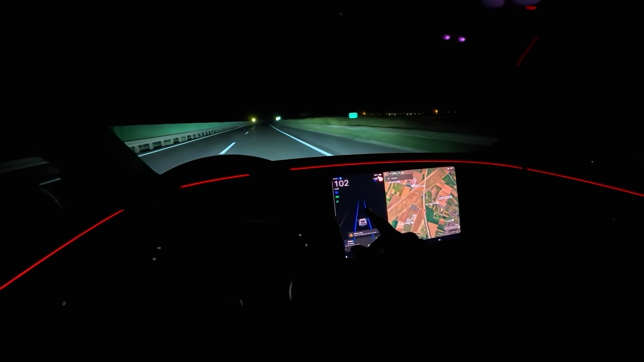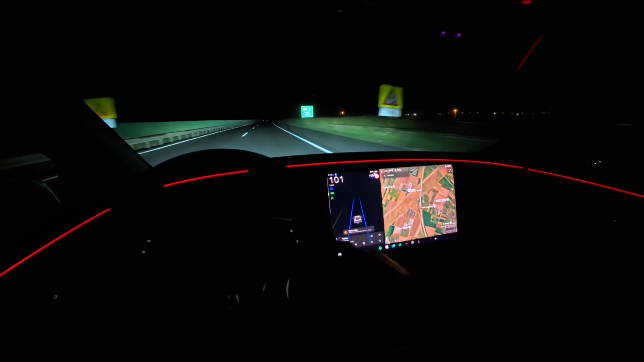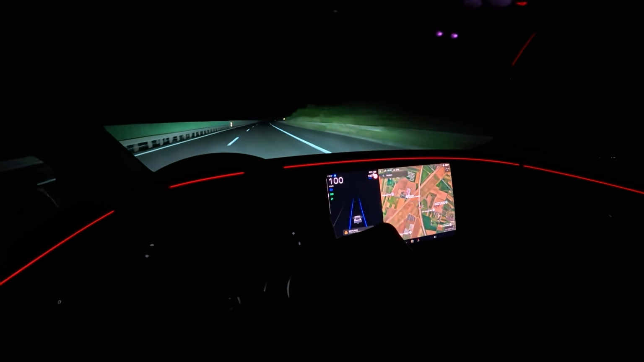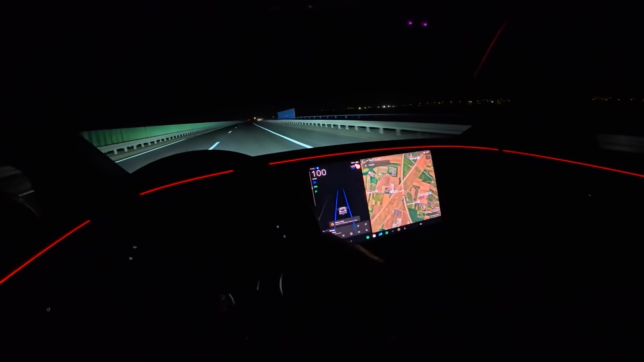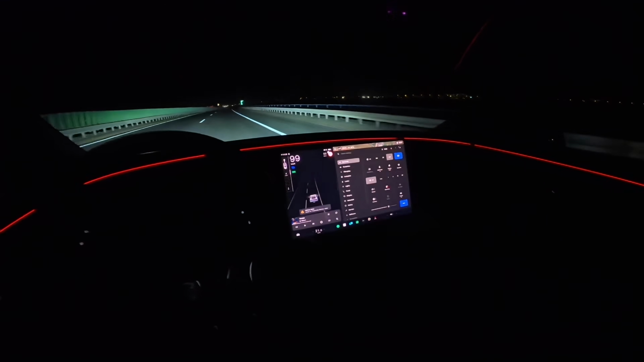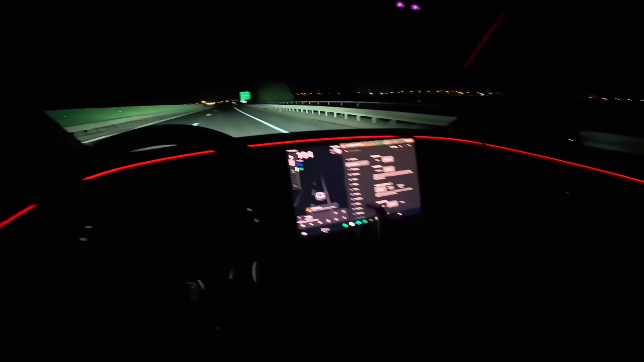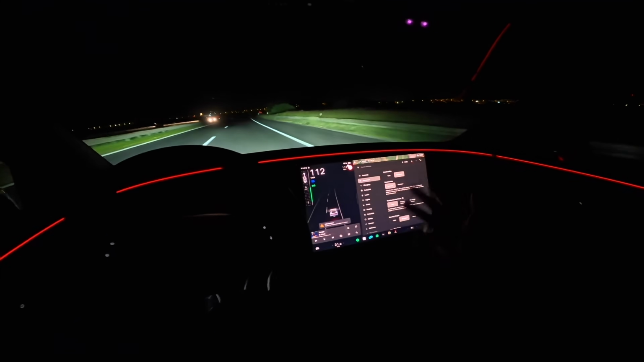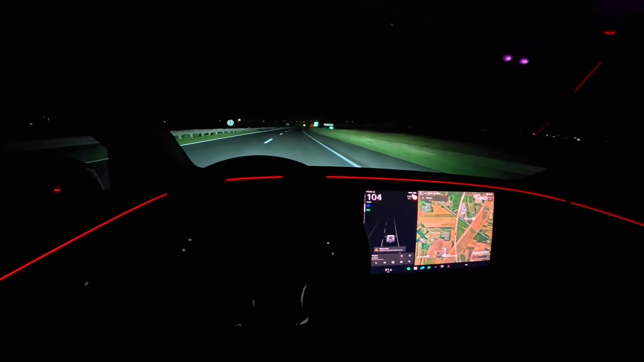There's a thing now with the recuperation. I love one pedal driving, but if you're not using your car often and braking with actual brakes, you're gonna eventually get rust problems. I would advise you to use the option they've added now on the screen. There is dynamics, and then there's reduced deceleration. Recuperation. So sometimes just use those brakes.